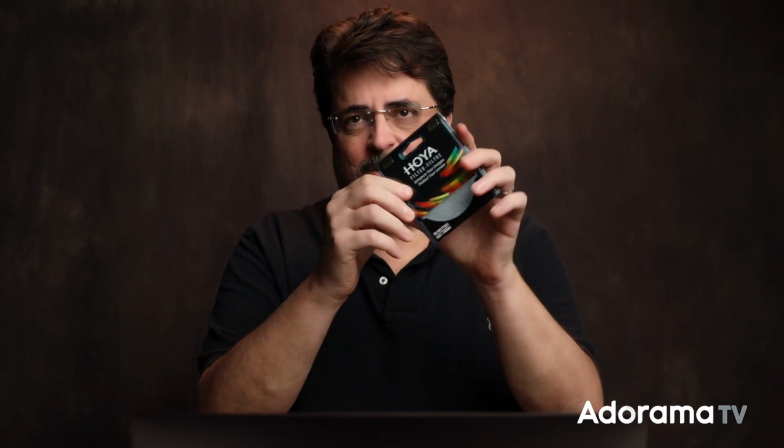Now, Byron, you asked about the Hoya R72 infrared filter. That filter is right here. The filter itself looks like this. It's a traditional screw-on filter, just like you would buy for a neutral density or a polarizer or anything like that, with a couple of differences.